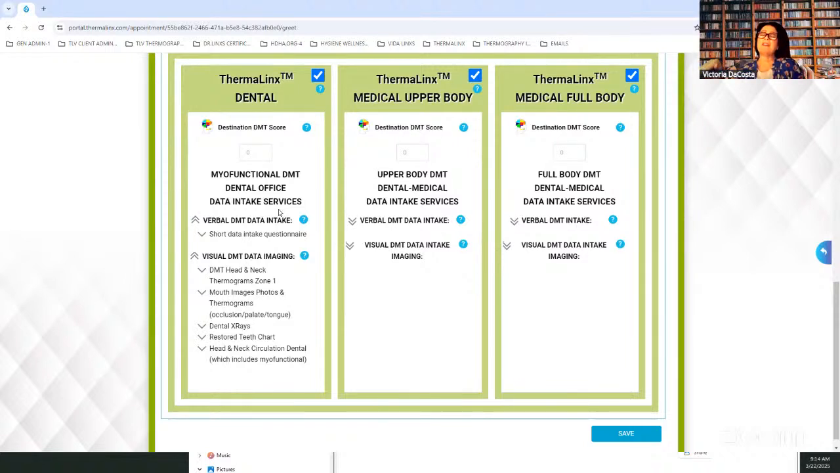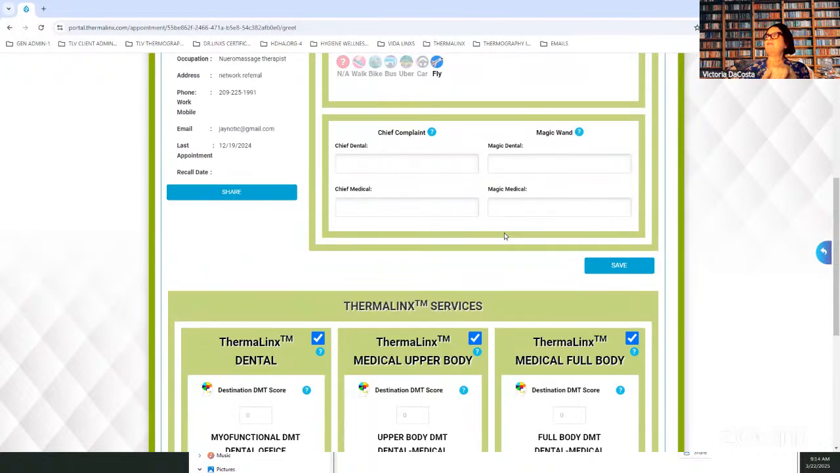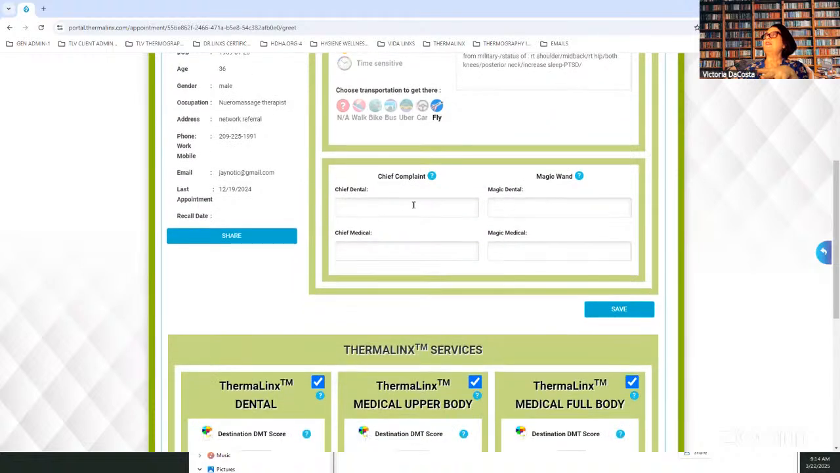I don't want you to go down that dangerous, slippery road of this is what we recommend, and it's not what you want. The most important thing is, and this guy didn't fill it out, he wanted to find out why he had all these injuries and this pain, hip pain and neck pain. He didn't fill out his complaints in his magic wand like I wanted him to. But this is where I start with the treatment. Not so much their complaints, but their magic wand. What is it that they want well in their body, their dental and medical?